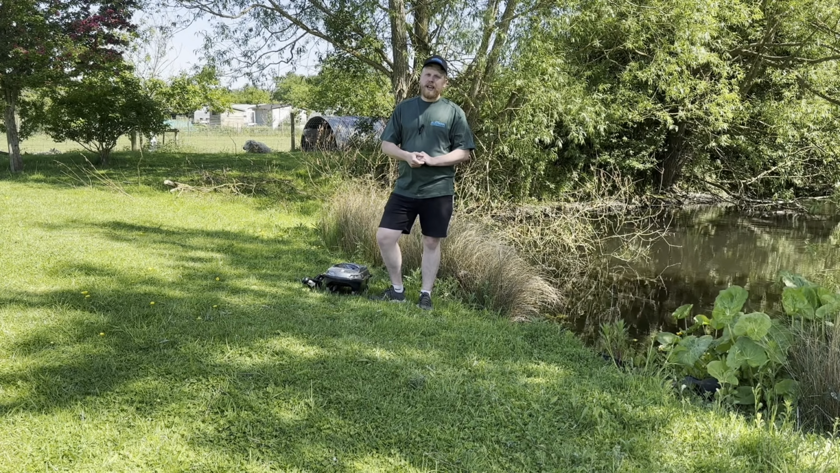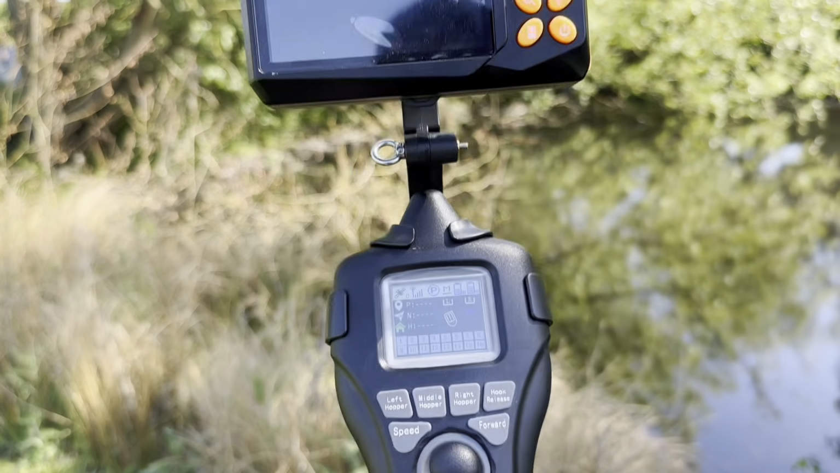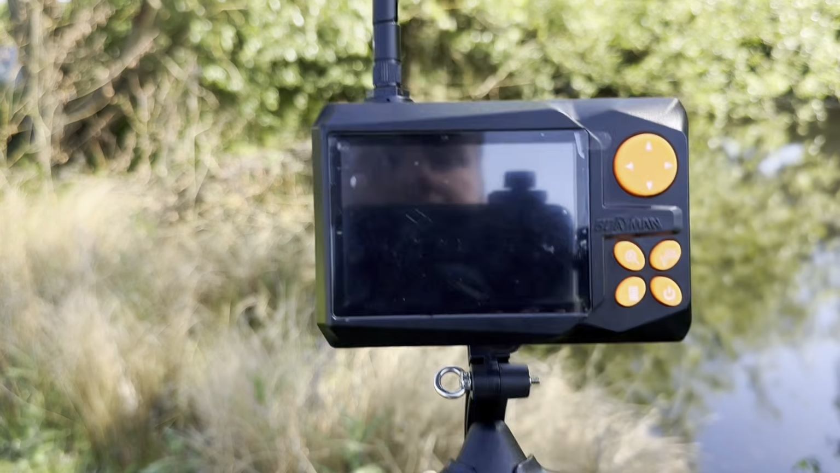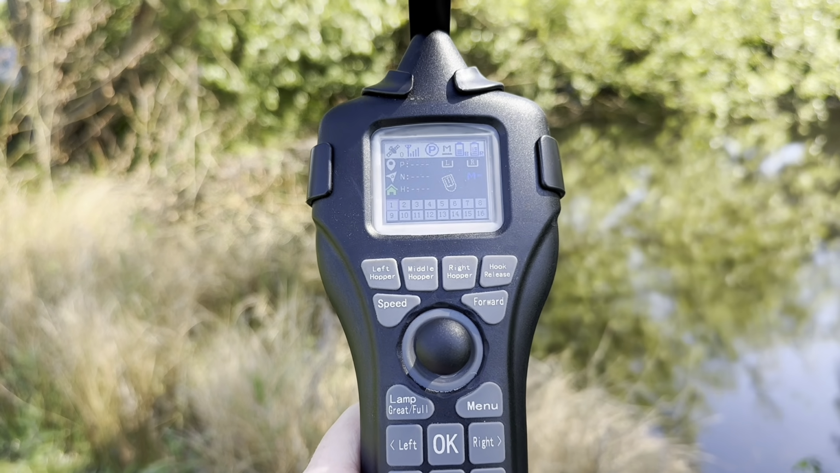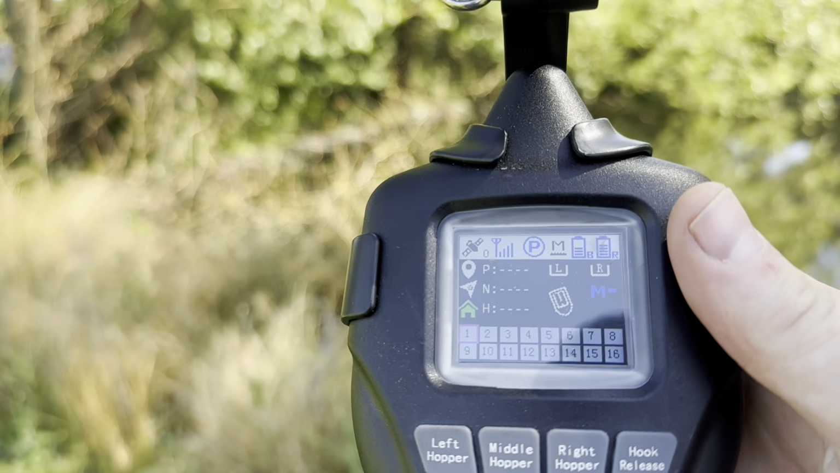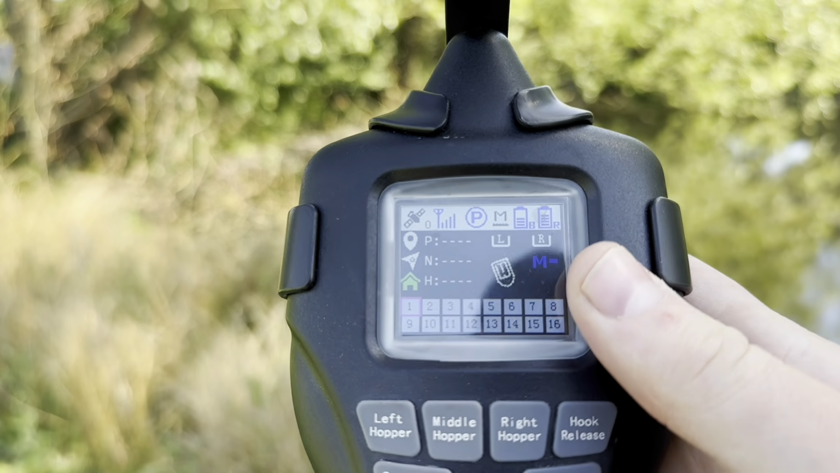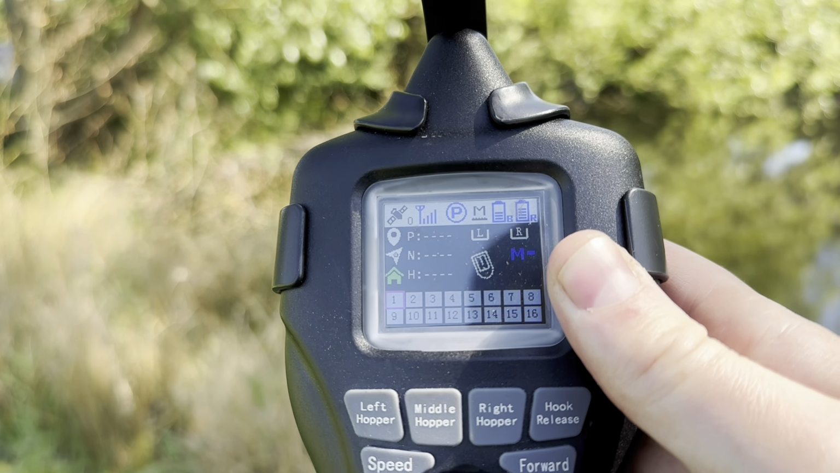So we'll start off by taking a look at the remote. So here we have our Vulcan remote. This is actually a Pro model, the sonar screen on top, but the GPS remote, you just don't have the sonar screen, so it's a two-in-one really, so you can use this for both a Pro and a GPS. We will start off with the screen here at the top. We'll try and cover everything in as great a detail as we can. Some of it probably seems self-explanatory, but I like to try and cover these in as much detail as I can.